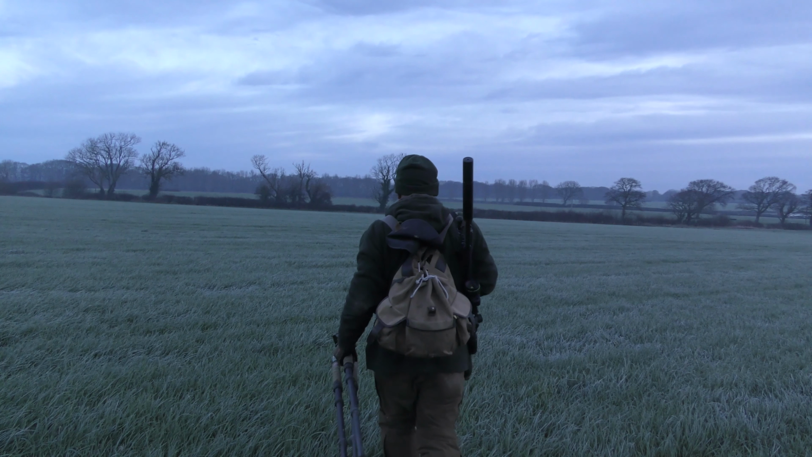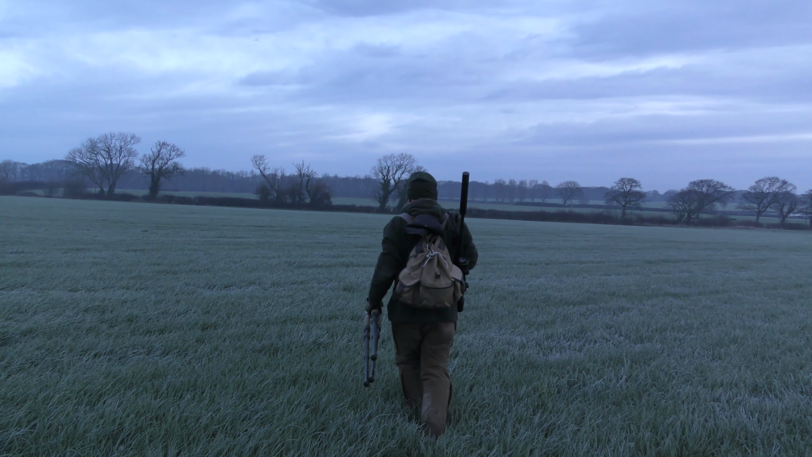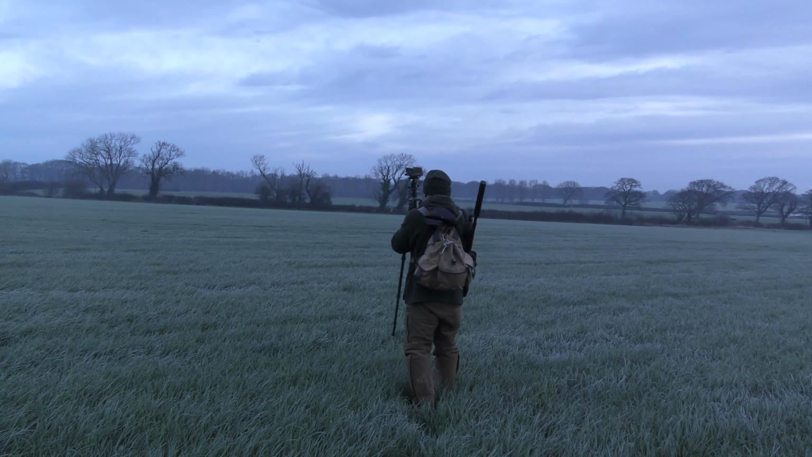Right, there's 2 does down there, both 175 yards. I spotted them from the other end of the field, and I managed to stalk along the hedgerow there, and then in the end I had to come directly across the field so I had a safe backstop behind them. And it's not an ideal way to approach deer, straight out in the open like that, walking straight across the middle of a field, but I managed to just walk directly towards them.